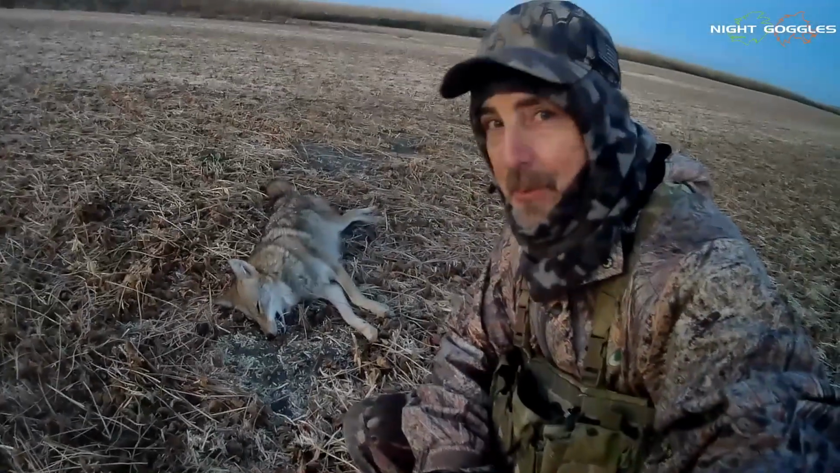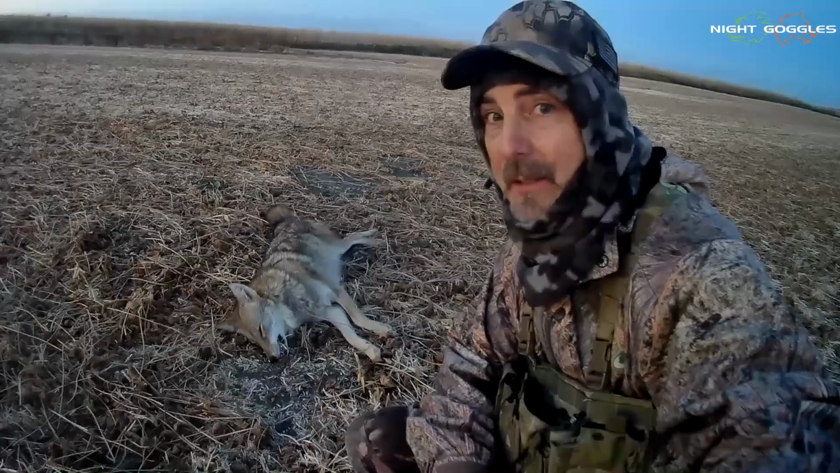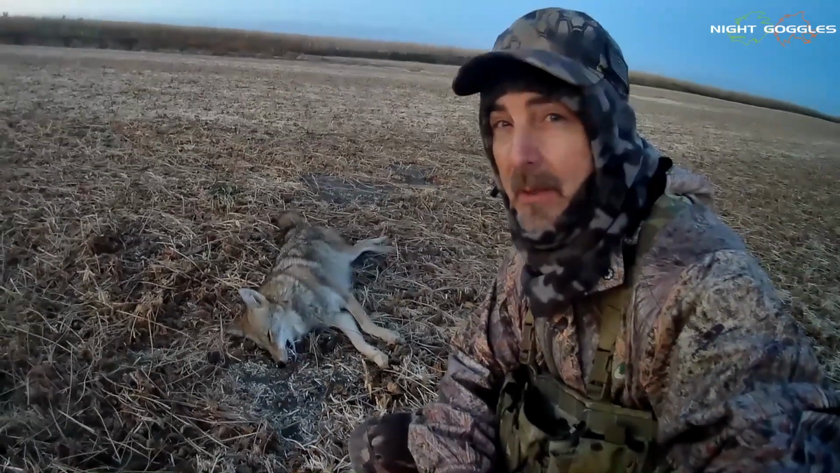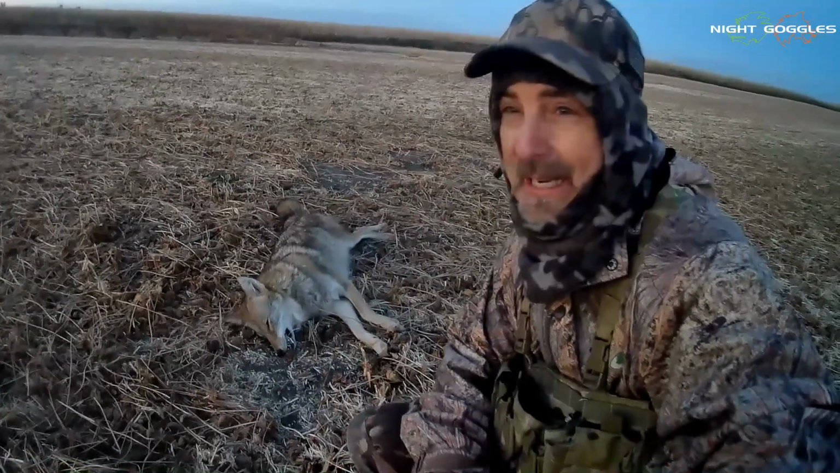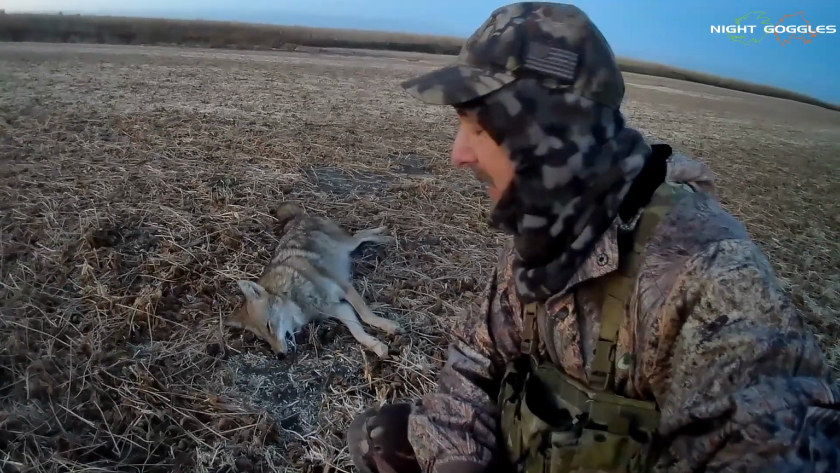He's not the biggest one I've ever gotten, but he's big and dark and really furred up for the middle of October. This looks like a prime middle of the winter coyote here. He only got about, I don't know, 70 yards, and the hit was low, but enough to anchor him.